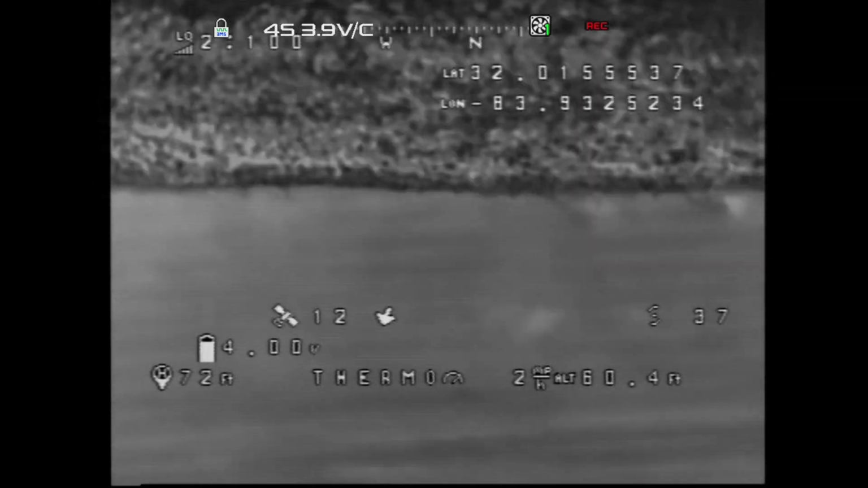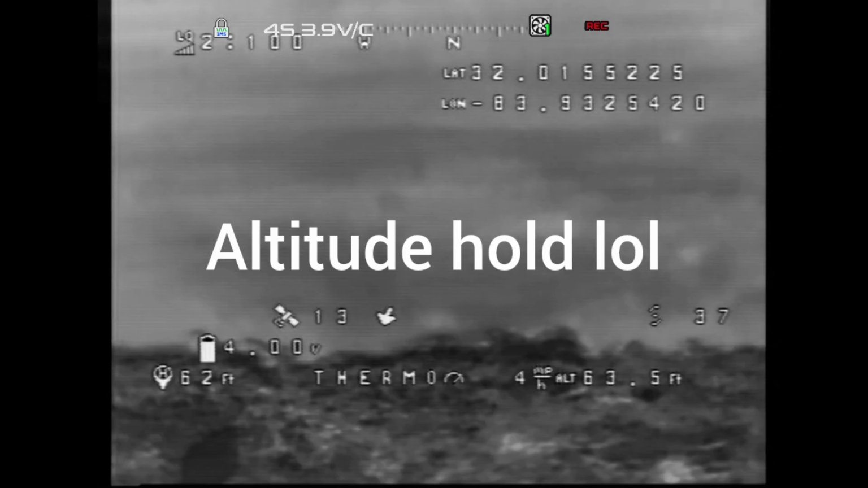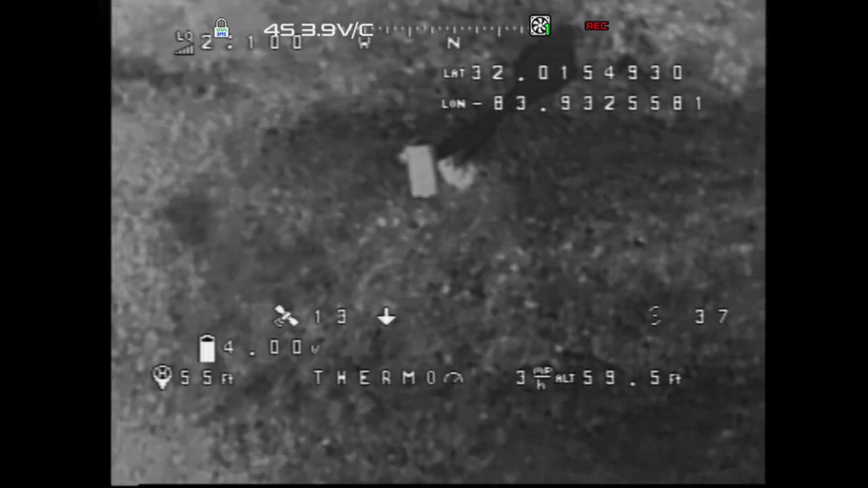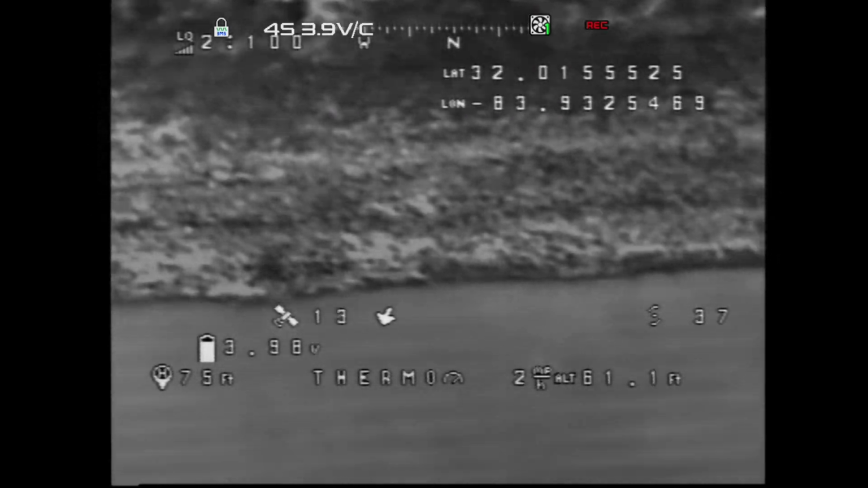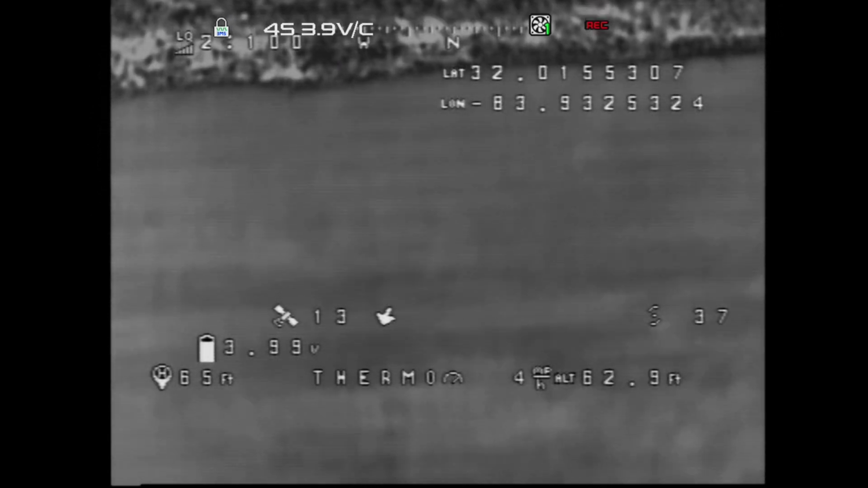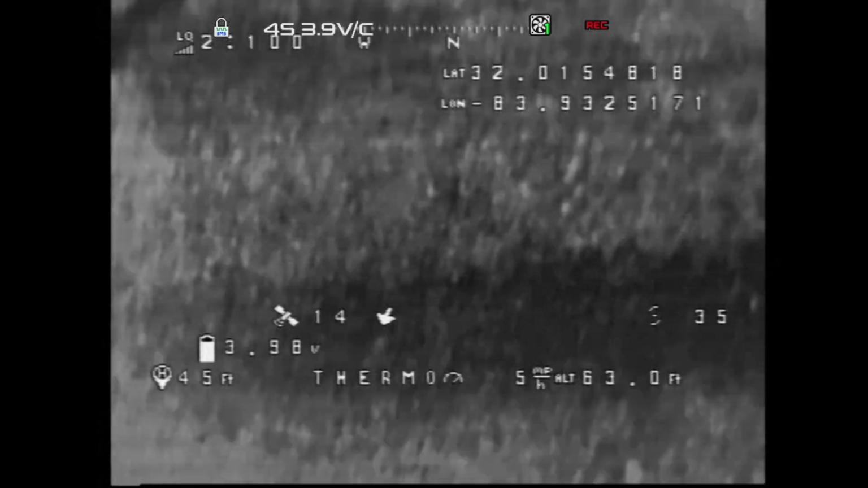Position hold, did well, no drop, no big drop. I'm only at about 62 feet. What's my height? Uh-oh. I forgot the settings, so we're gonna have to go.